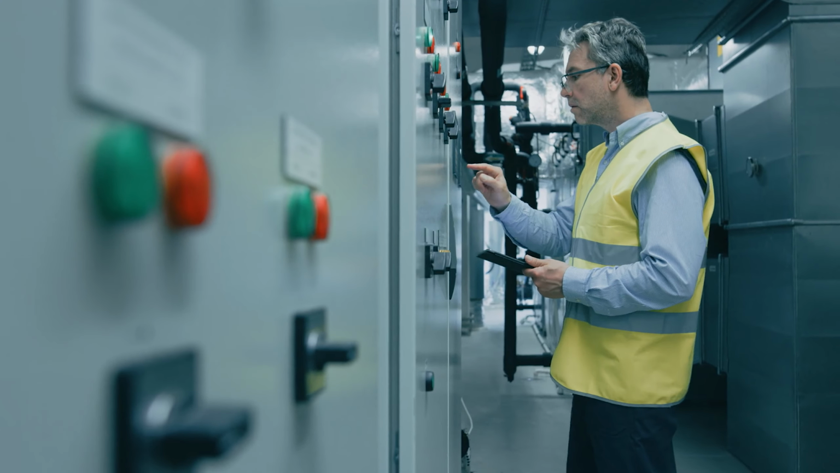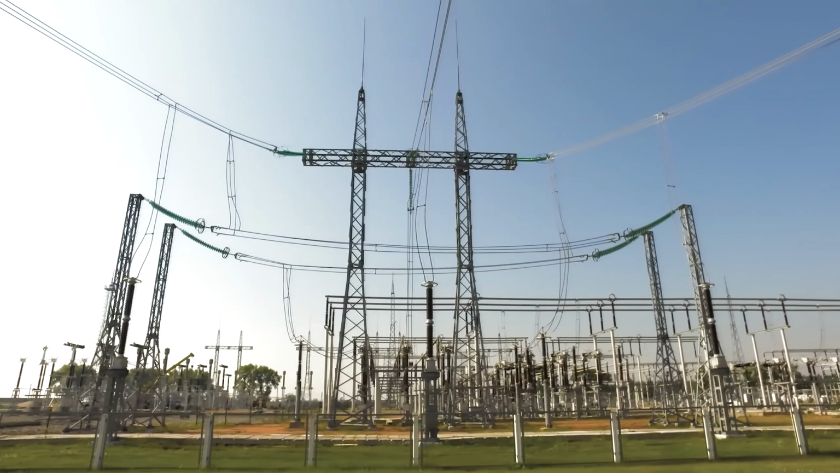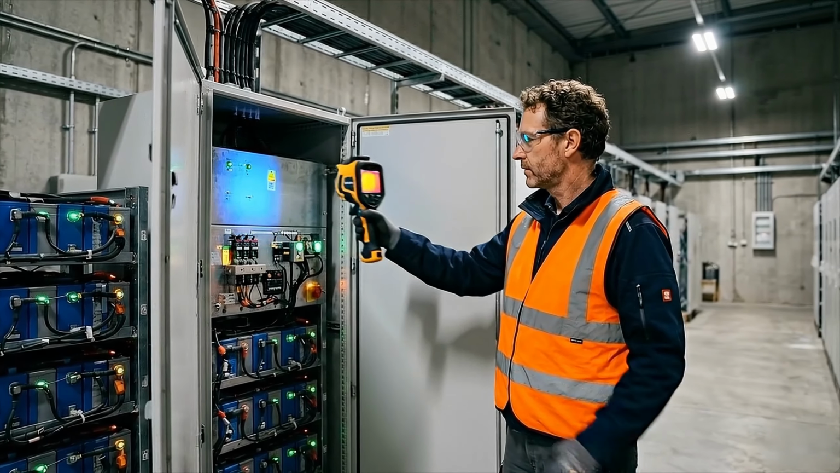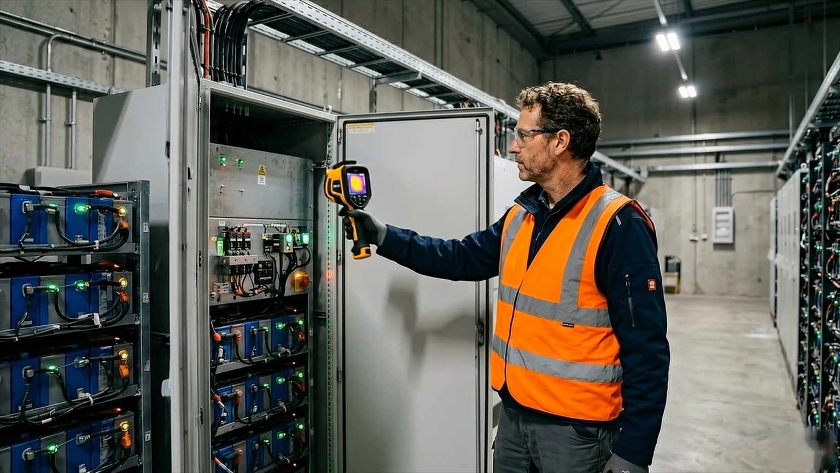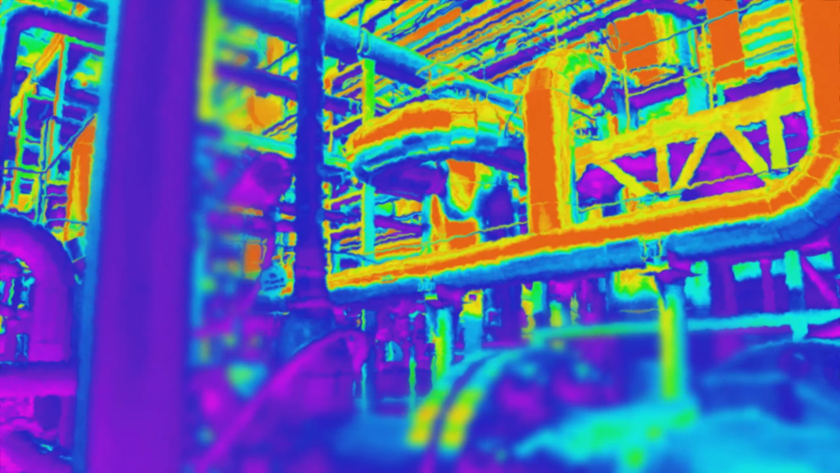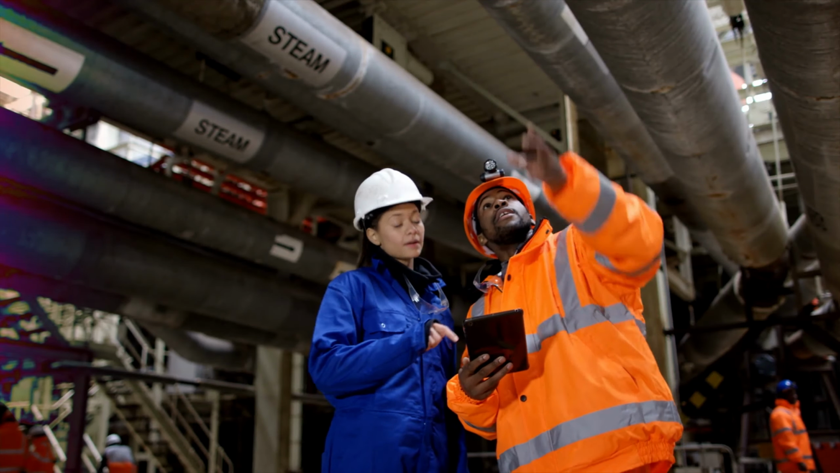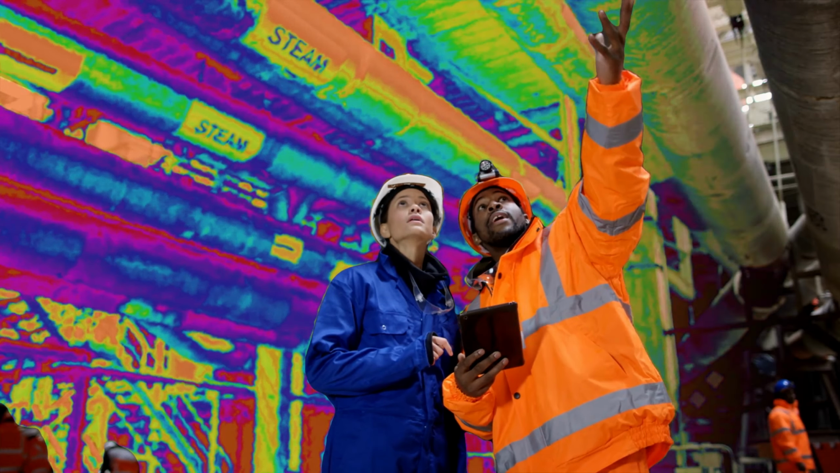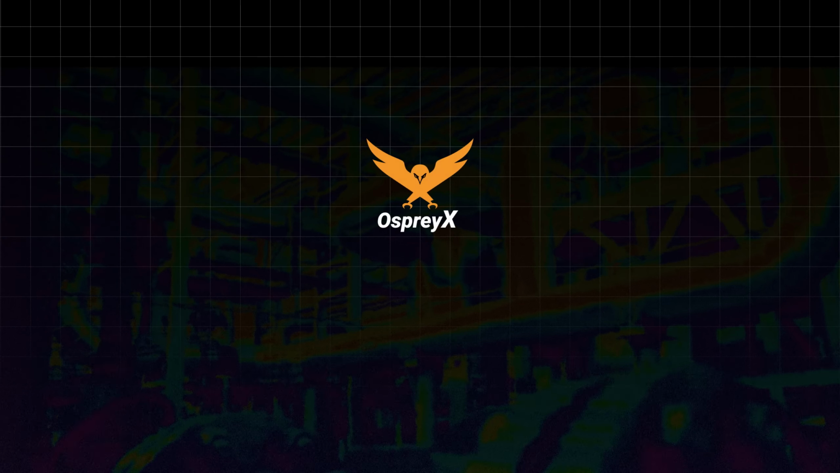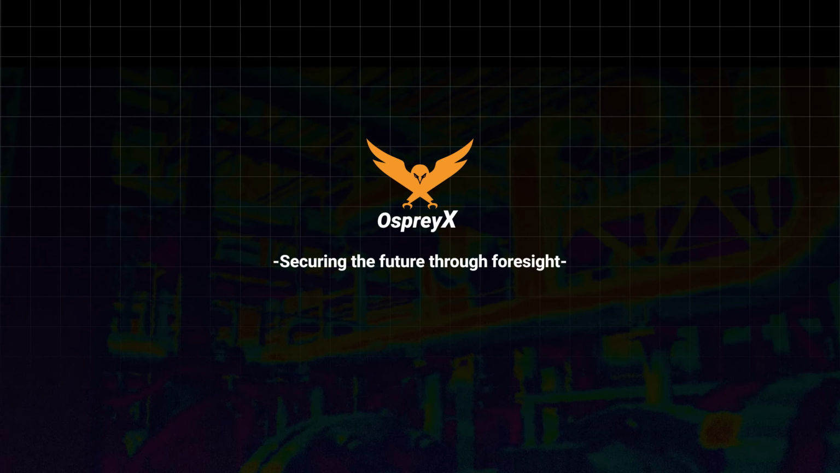These early-stage internal hotspots are completely invisible to the naked eye. Through Osprey X's multidimensional detection, these hidden risks are transformed into precise, actionable alerts. We are committed to neutralizing safety hazards in their infancy across a broader industrial landscape through total perception. Osprey X, securing the future through foresight.